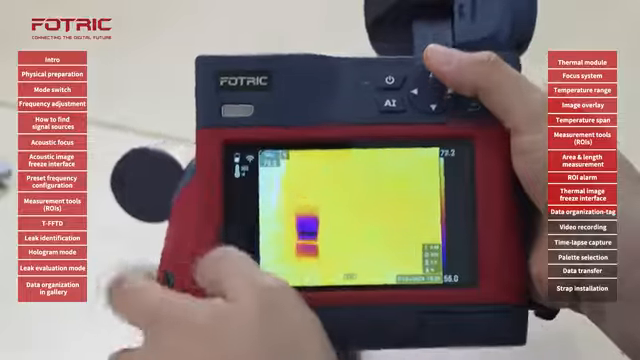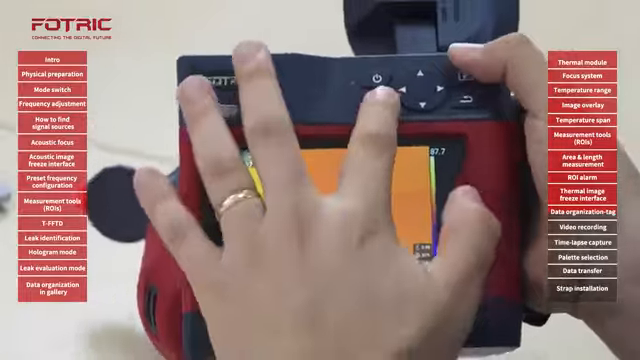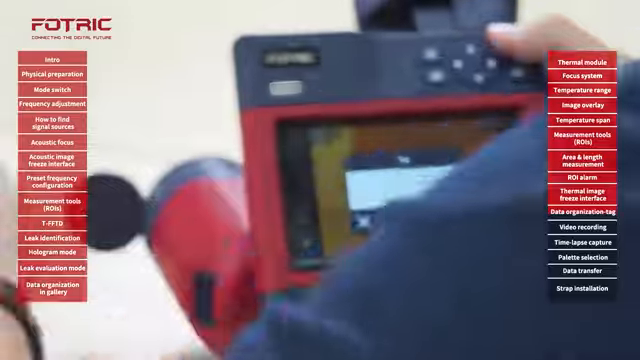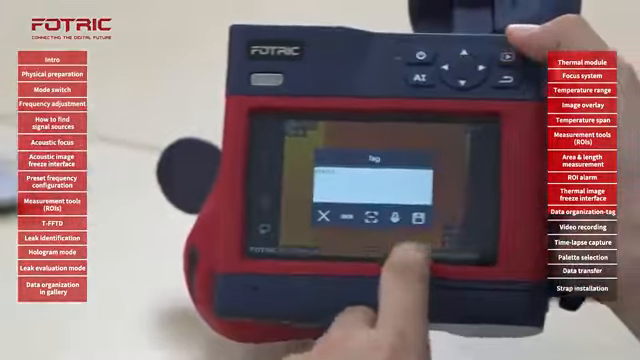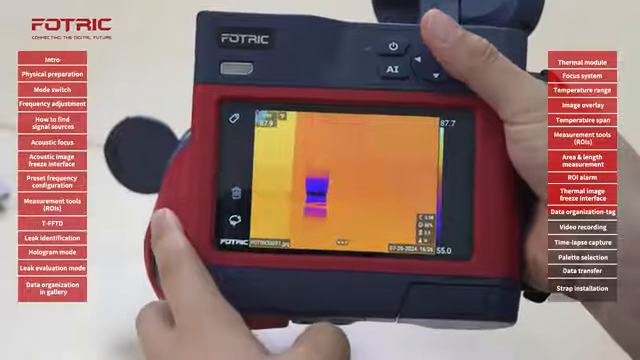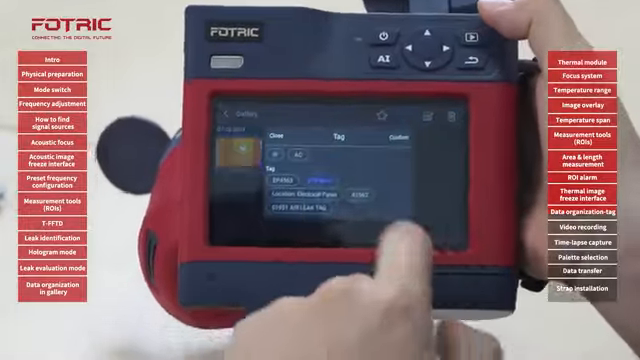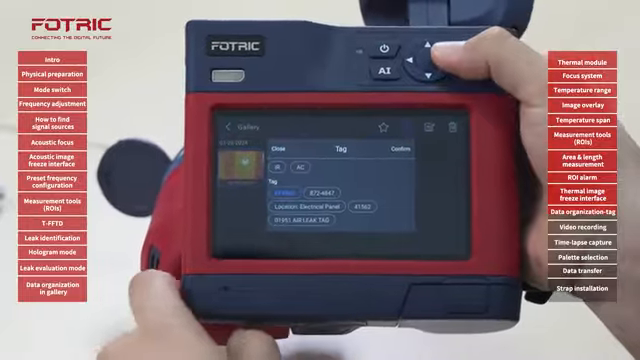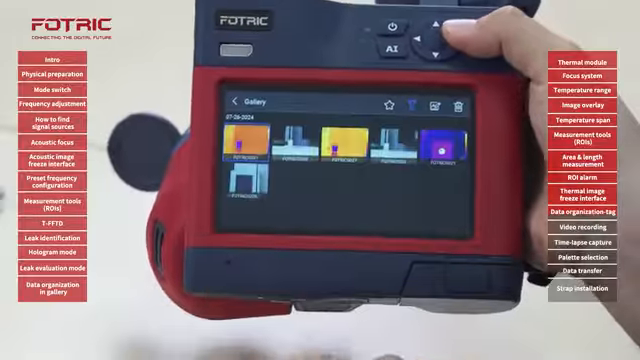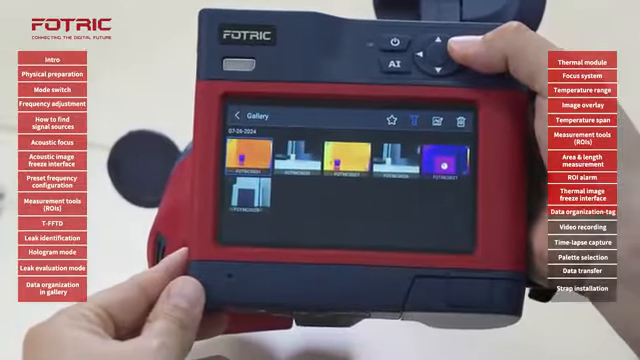If I do another picture of the same asset, let's say 2 or 3 months later, and I scan once again the QR code or barcode of the asset and save it, when I go to the gallery and filter for that specific one, in this case the EP4563 from the QR code, and confirm, it will show me every single picture that has been taken for that asset.